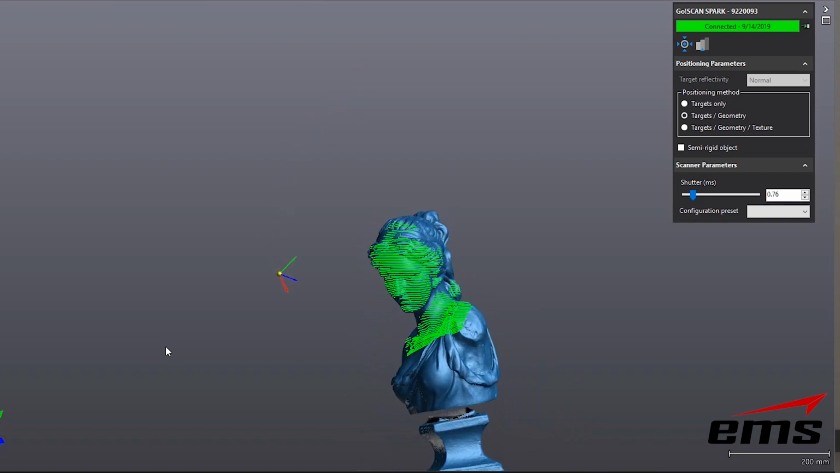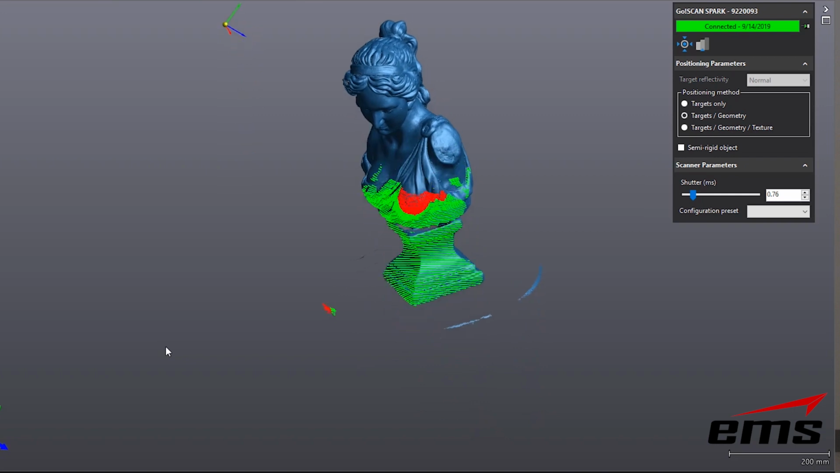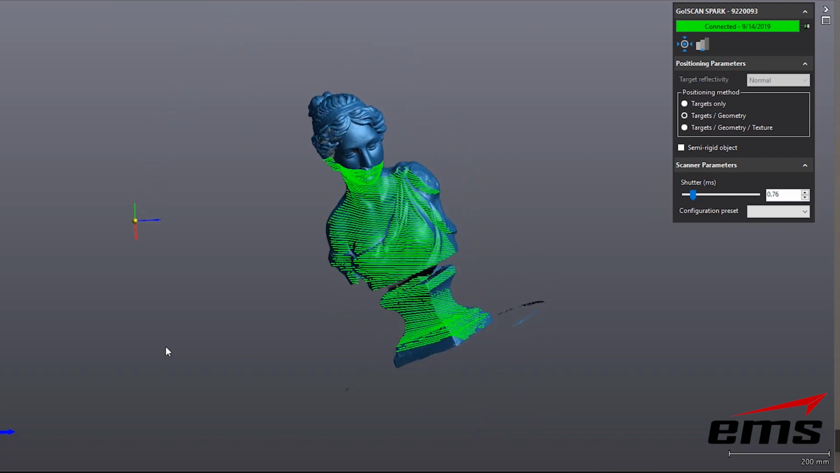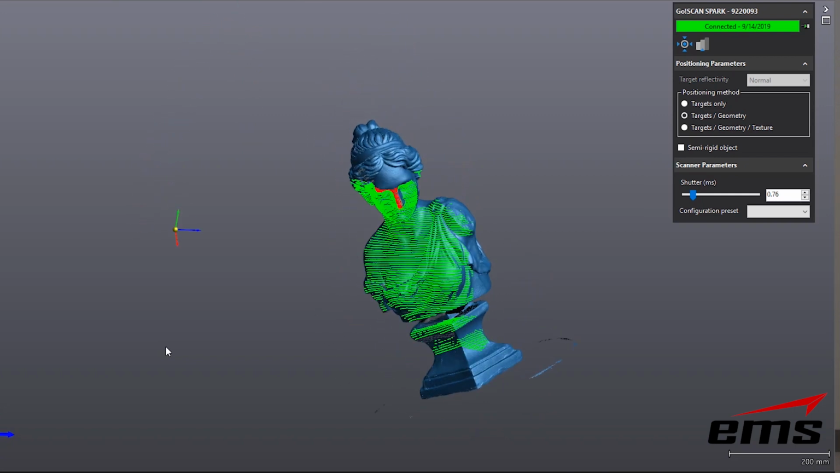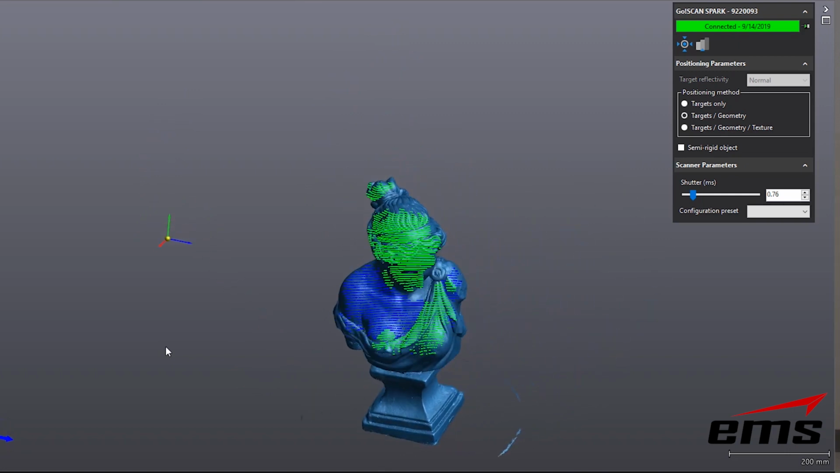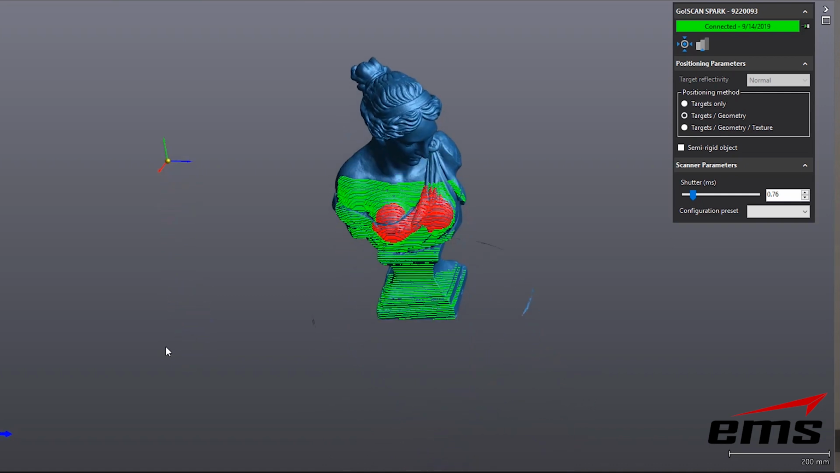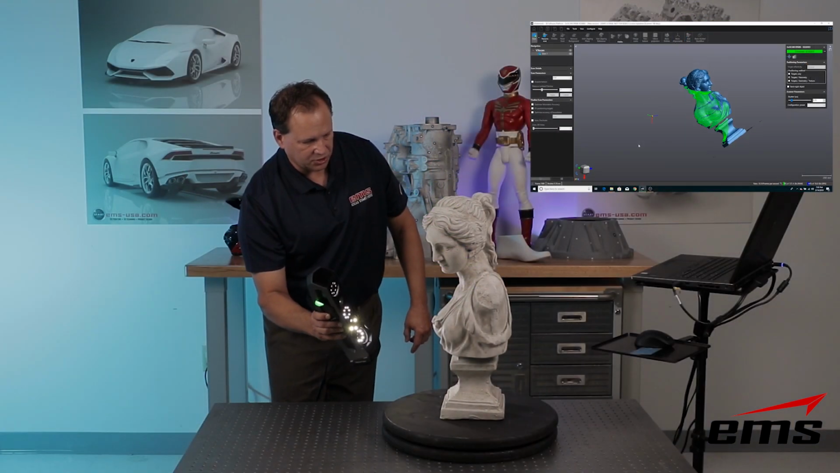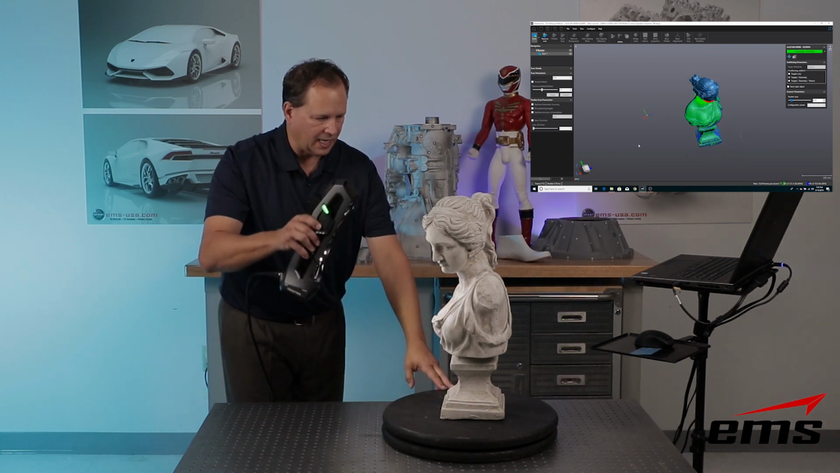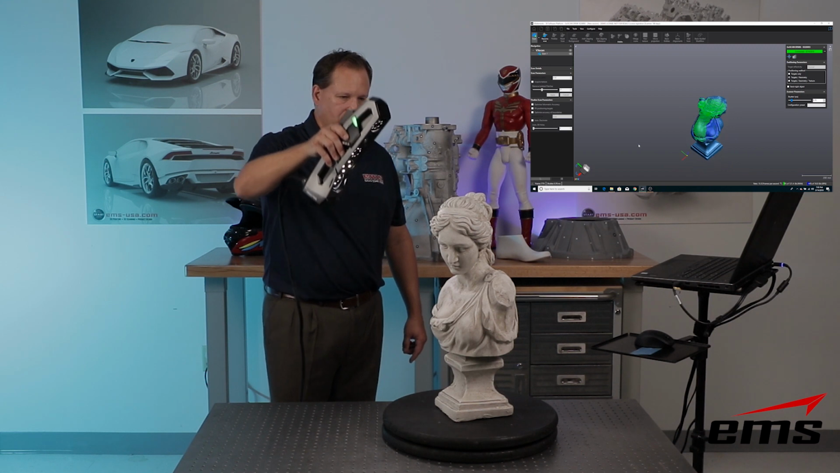So as it's sampling that, it's aligning each scan by looking at the geometry. So on a part like this that has lots of shape to it, it's very easy to align the geometry. So every scan can be quickly aligned to each other just by basically fitting the geometry. So as I move around, there's no issues with it getting lost because, again, there's so much shape.